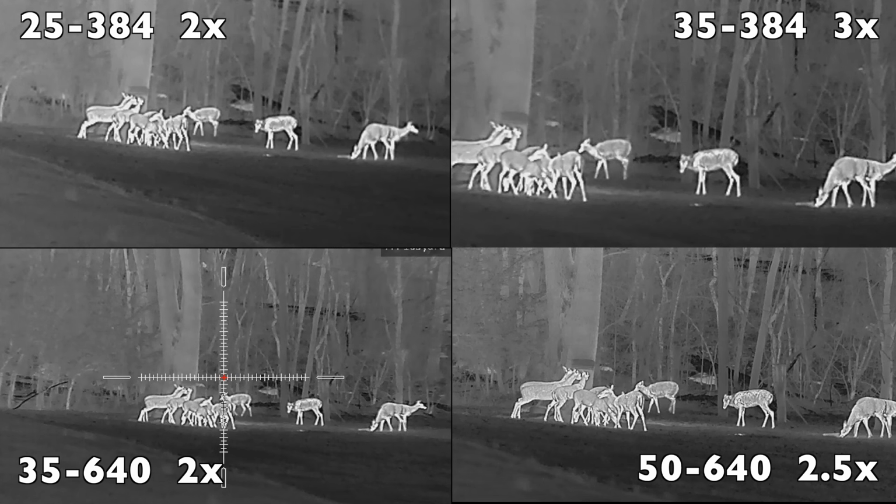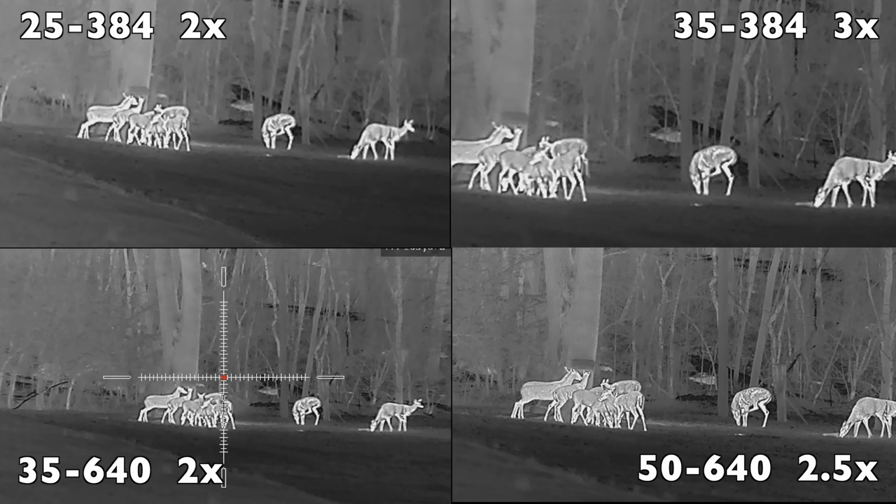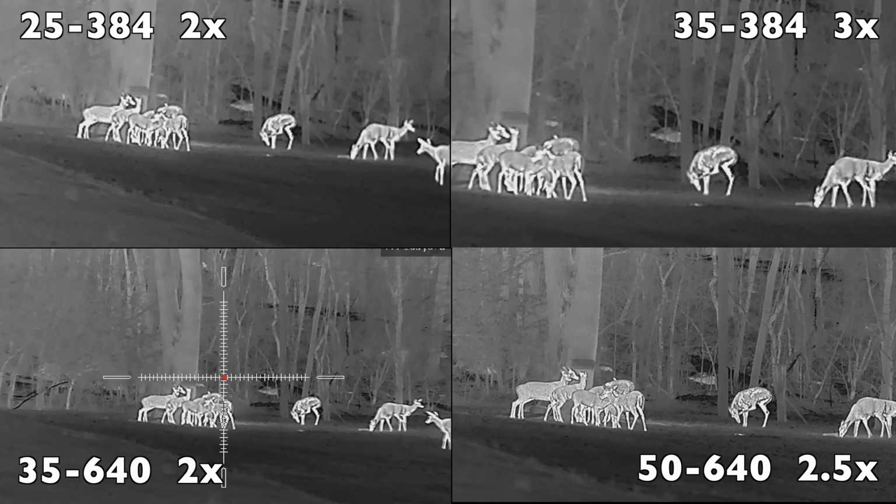The final number will be the base magnification. This is the lowest magnification that particular unit has. Magnification and field of view should be considered together and in reference to the distances you normally hunt. For instance, you may not want a unit with a base magnification of 3 if you primarily hunt pigs inside 75 yards. However, if you hunt coyotes out to 200 yards, a base magnification of 3 would be great. All of these factors need to be weighed into your decision.